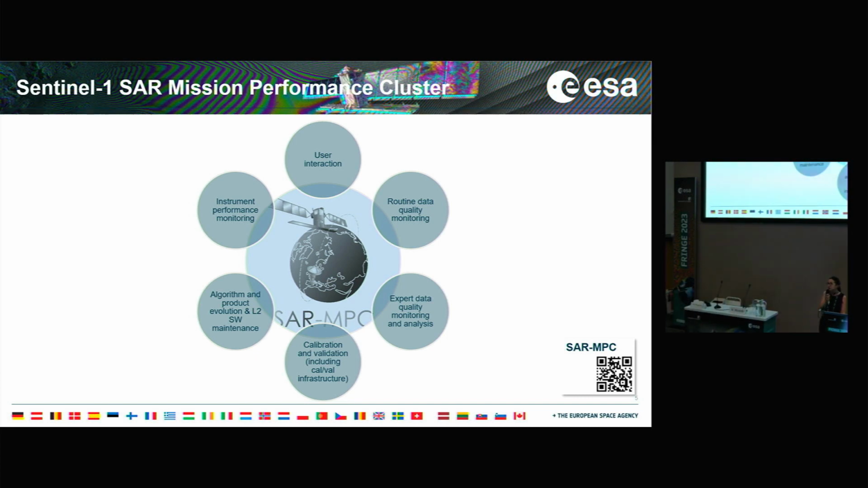This is a consortium formed by different experts from different European companies and institutions, and it is responsible for several things, including, for example, user interaction, the routine quality control, the expert data analysis and monitoring, the execution of the CalVal approach, and also the provision of the reference data that we typically use for our approach, the maintenance and evolution of our algorithms, both for the level 1 and level 2 part, and the monitoring of the instrument.